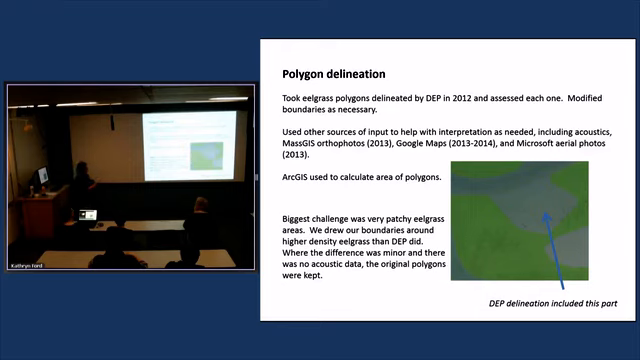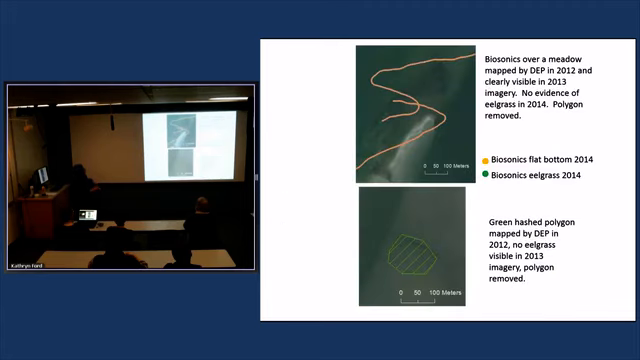We're still working on fixing some of this, but that's a big caveat with our actual aerial numbers. So here's the biosonics over a meadow mapped by DEP in 2012, on this aerial image, and I don't have the DEP aerial images. I keep trying to get them, and I don't have them yet. But I have the 2013 imagery. And we see with our survey that there's no evidence of eelgrass in 2014.